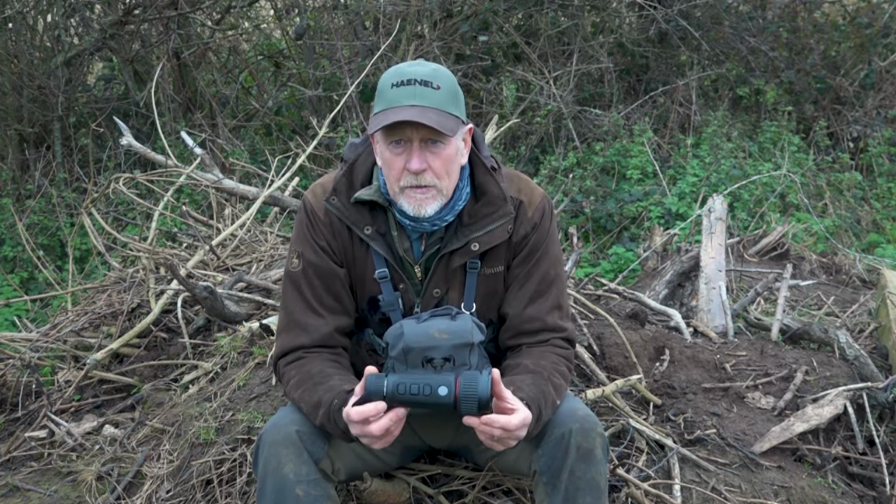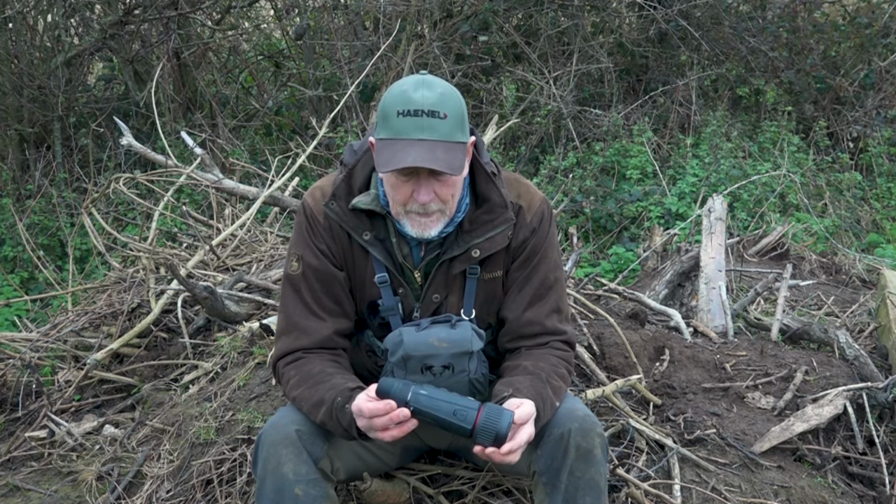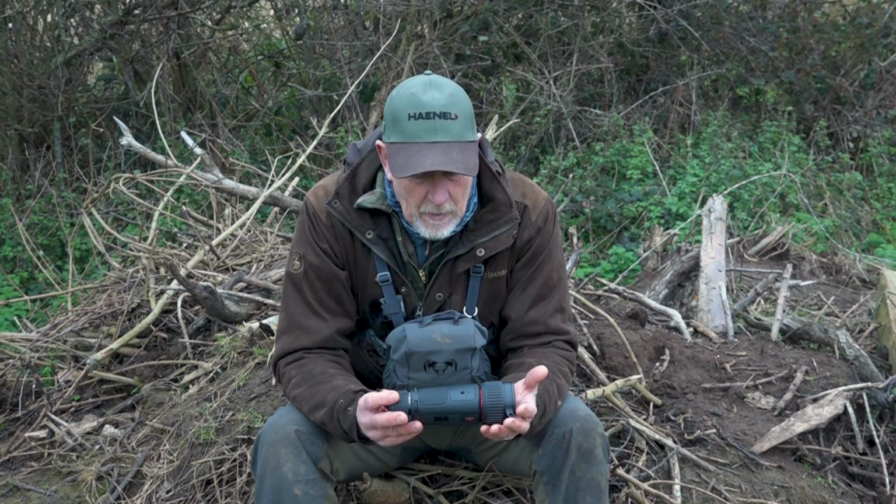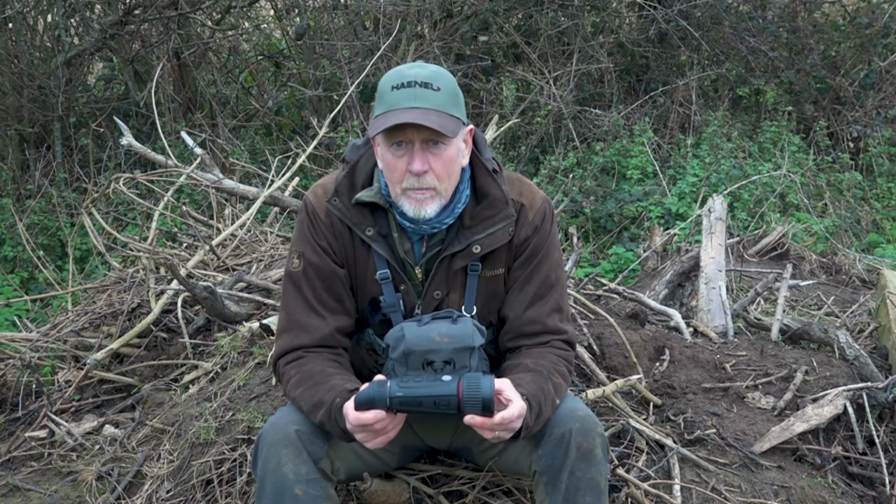So just going to take this opportunity to bring you my early thoughts on the Nocpix Vista series. So this is the top of the range. This is the H50R. Again, a unit that I am mightily impressed with.